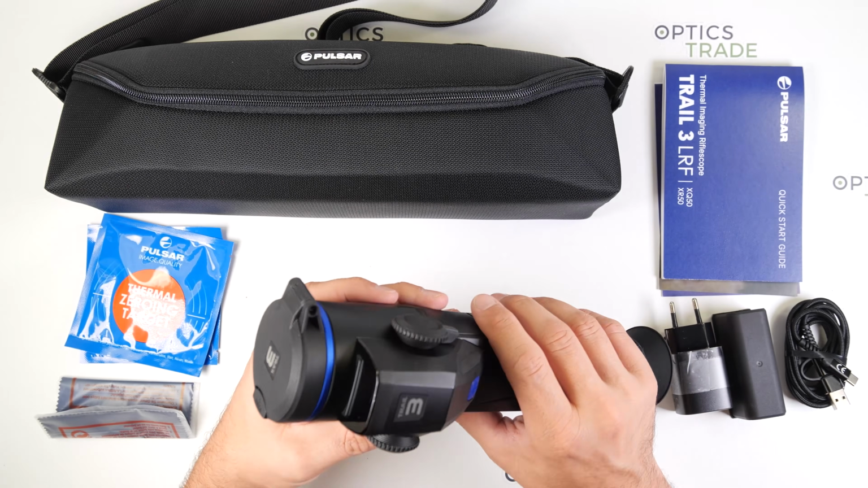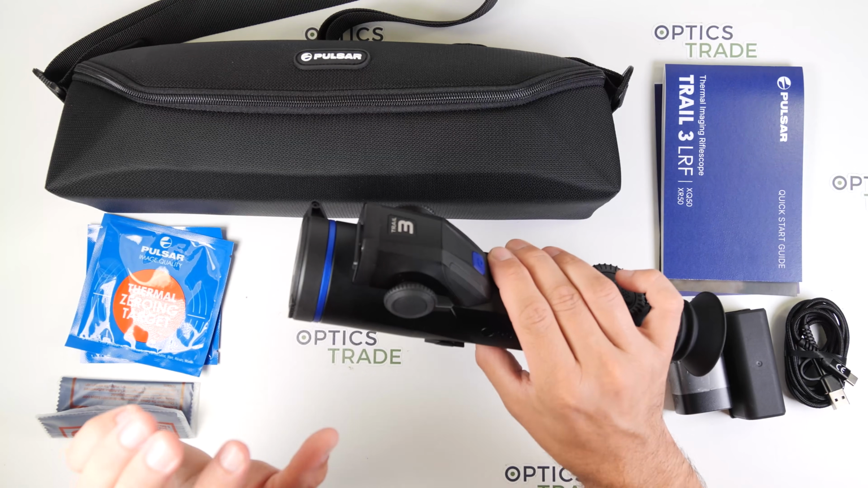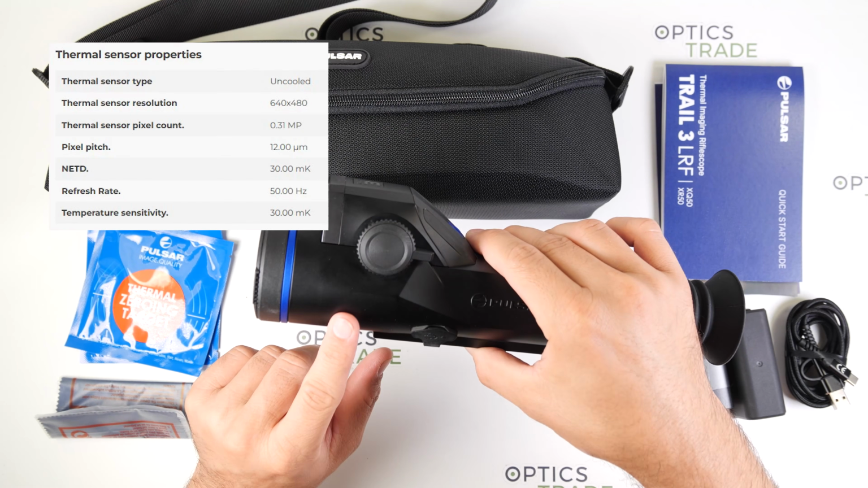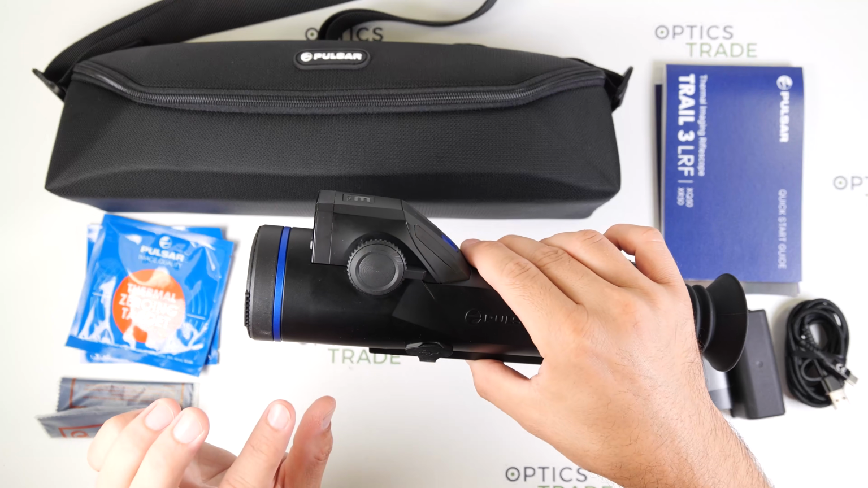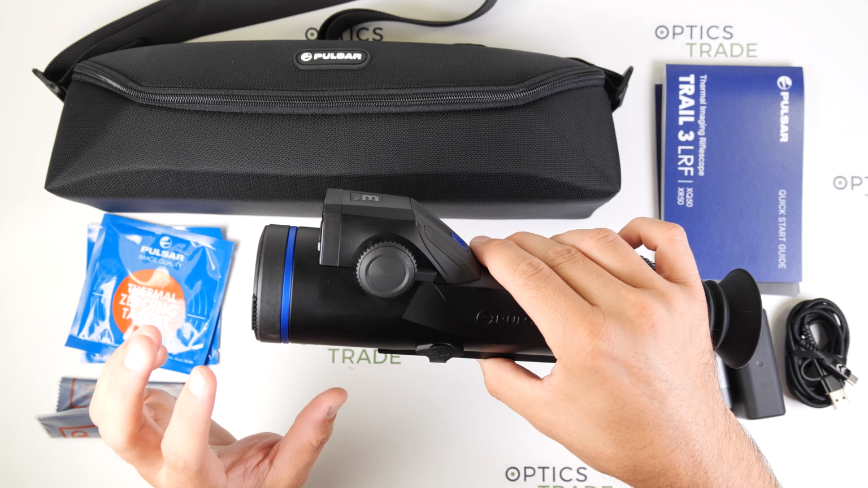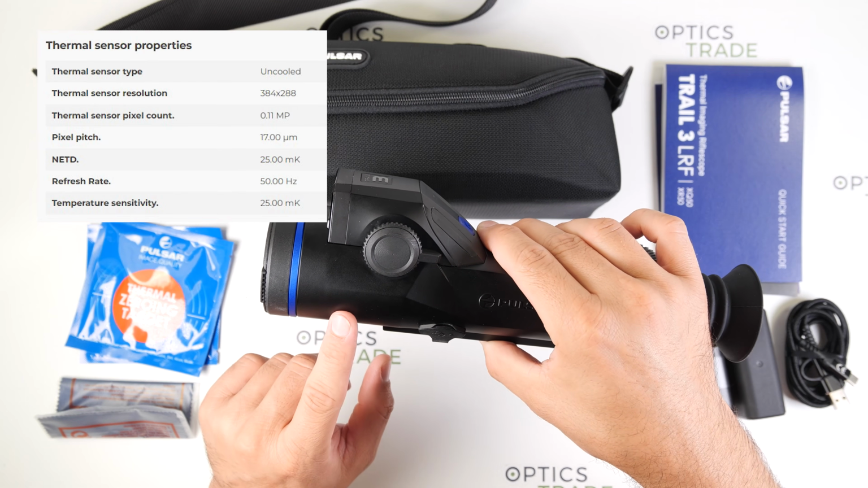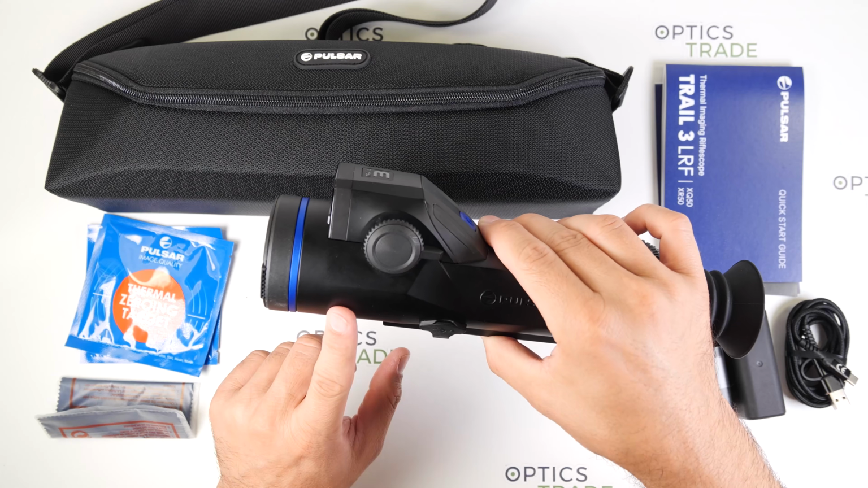The biggest difference between the two models is in the thermal sensor, of course. The XR50 comes with a 640 by 480 resolution sensor and with the 12 micron sensor, while the XQ50 uses a 384 by 288 pixel sensor with 17 microns.